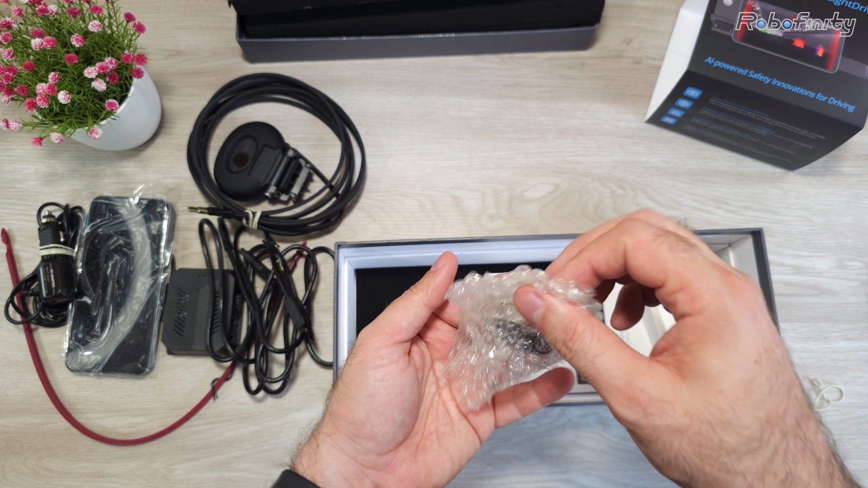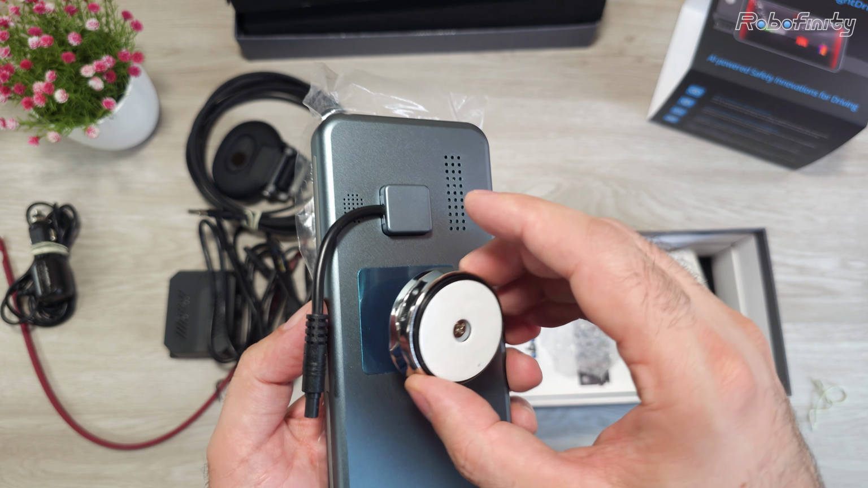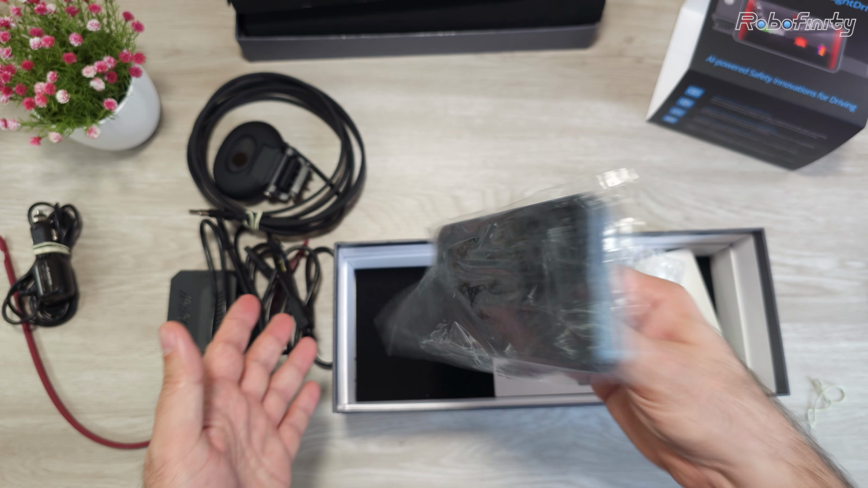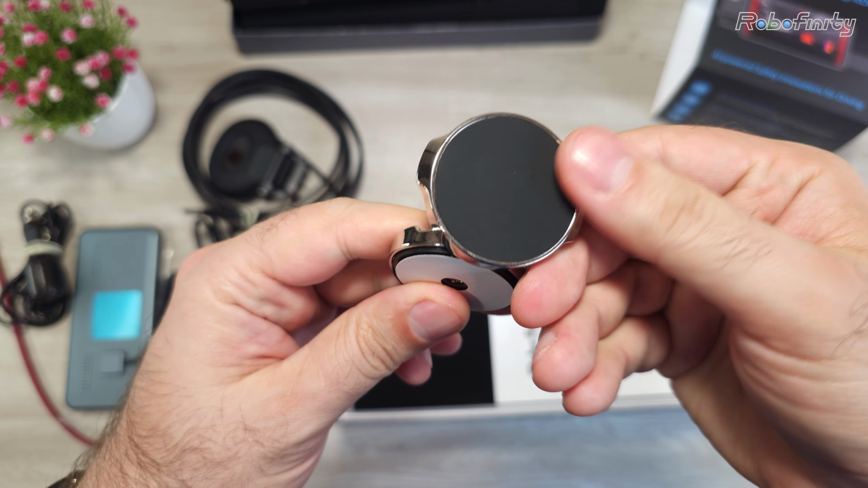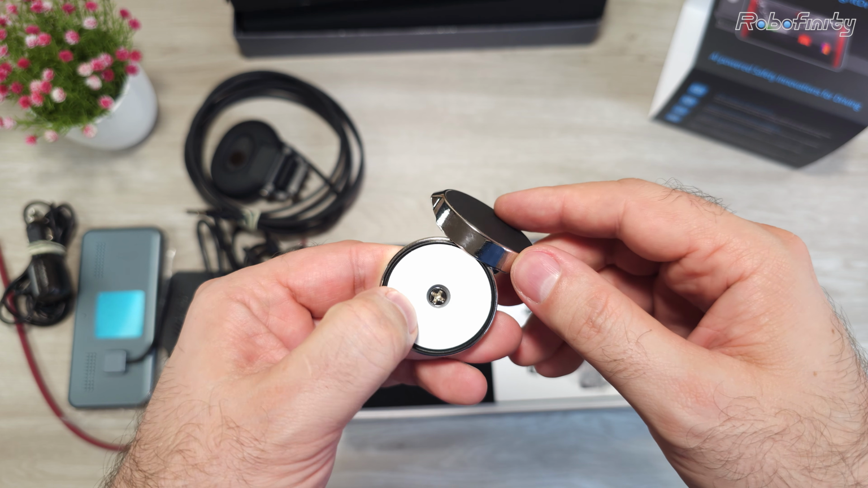Then we have here the included stand for the dashboard. It's magnetic. It holds the screen very strong and very nice. You're definitely not going to lose the screen on a bumpy road. You can fold it, you can adjust the angle, and when it's installed, you can also turn it 360 degrees.